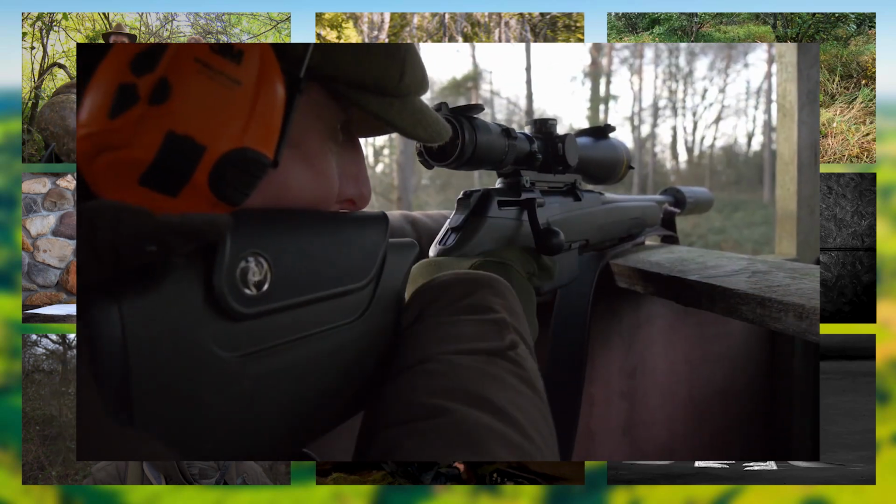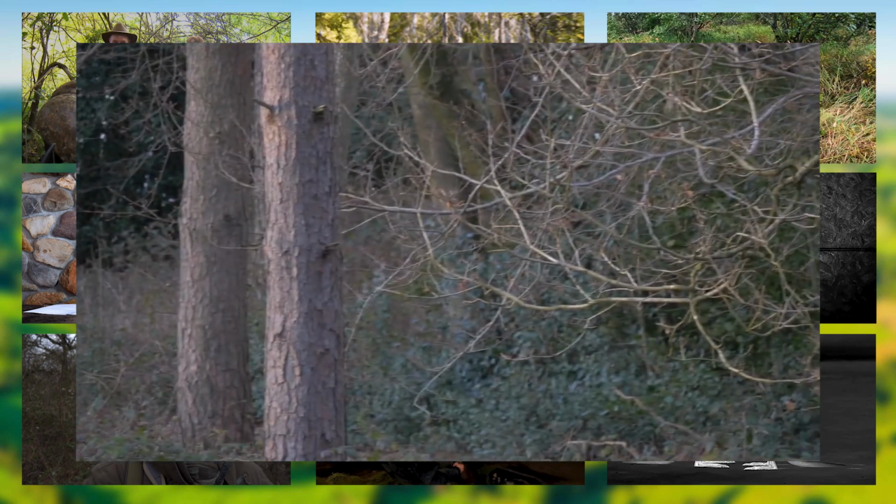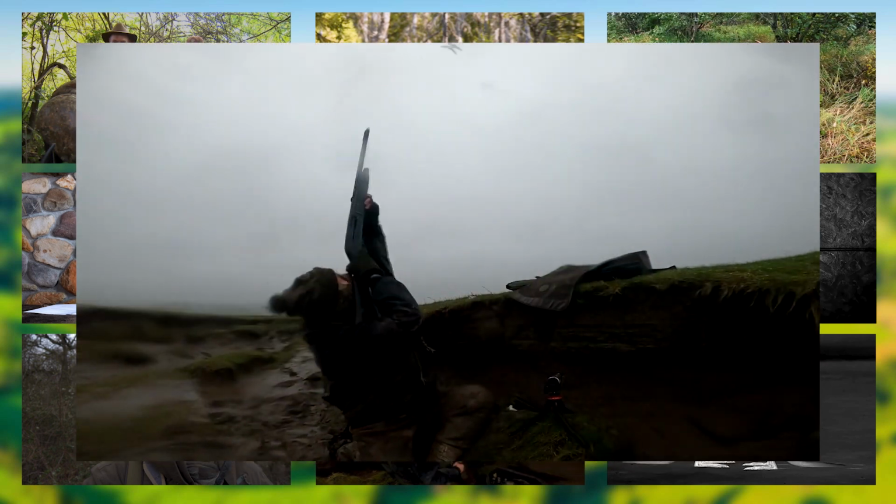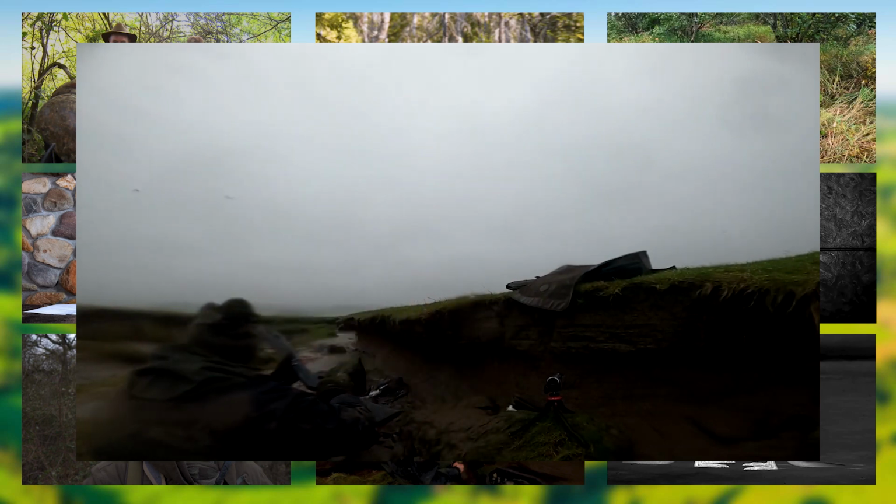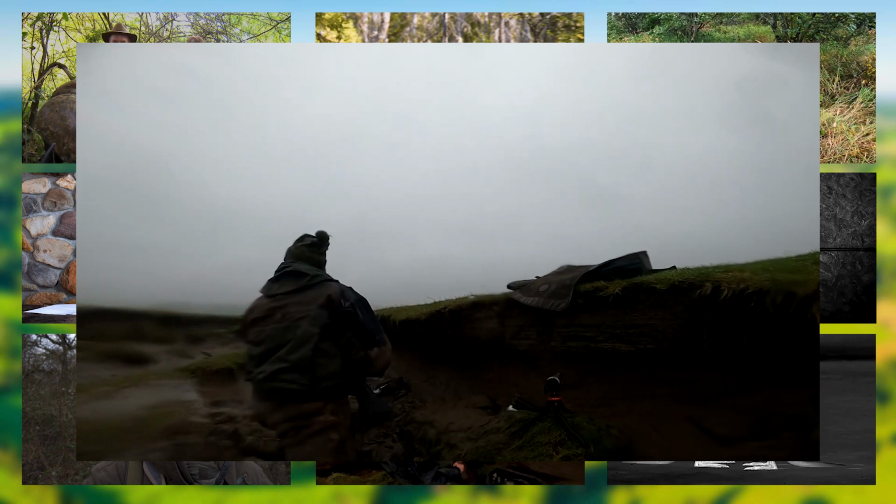Owen Beardsmore needs to fill the larder, so he's out at dawn in Oxfordshire looking for fallow, roe or muntjac. It turns into a long day, but he gets there in the end. Knife maker Alan Johnson is on a wild goose chase on the southwest coast of Scotland. It's not the easiest conditions for filming, but he certainly captures the atmosphere of a wet and windy flight.